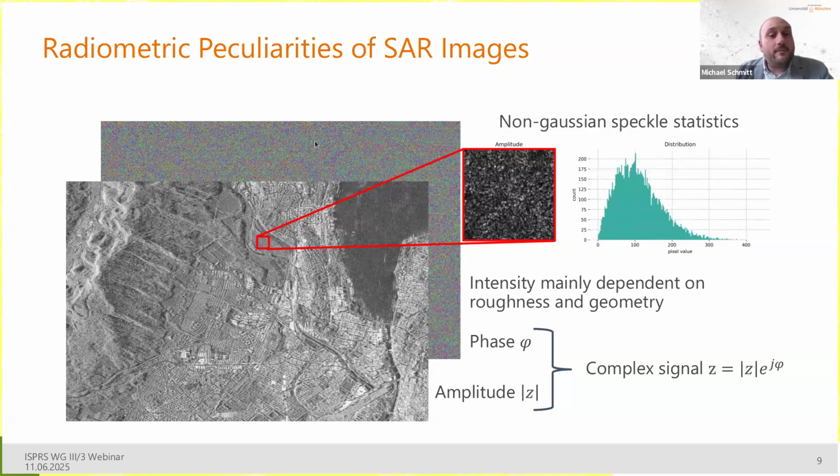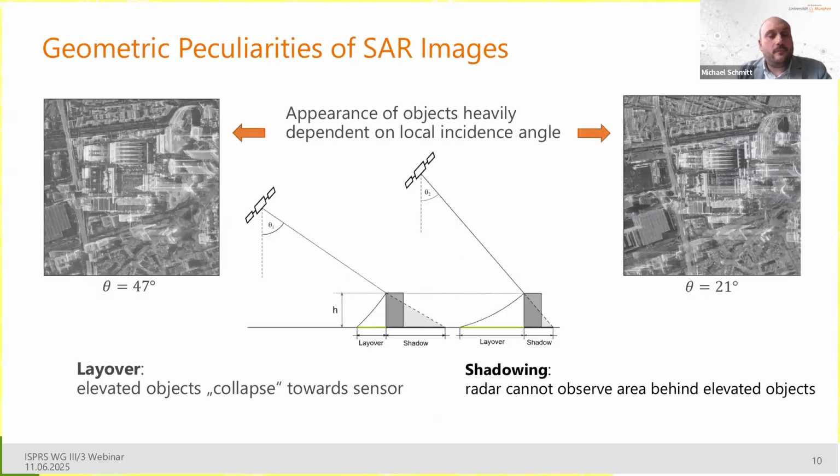And the second image here in the background, as you see, doesn't carry any meaningful information. It's the phase, and this phase is uniformly distributed. So here again, we have a very special radiometric appearance of SAR images, which is much different to optical data. And this is also why it doesn't always make sense to use models pre-trained on optical images to analyze SAR images.